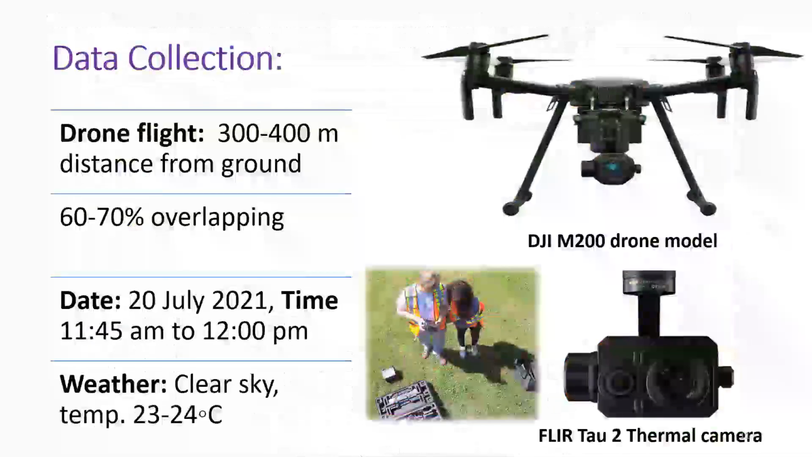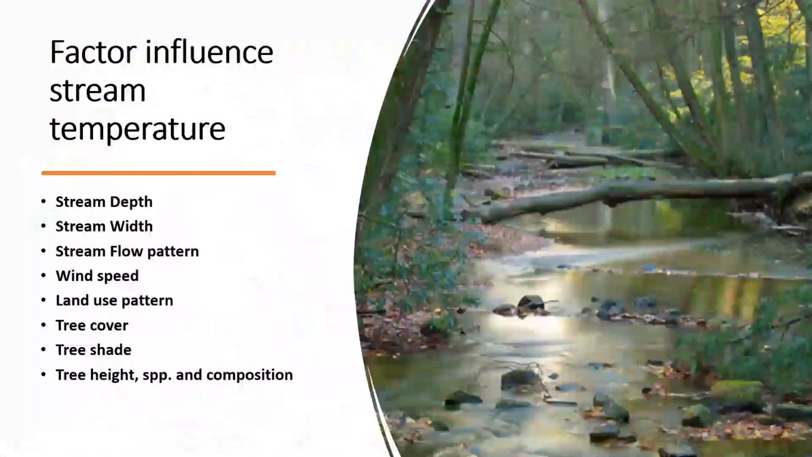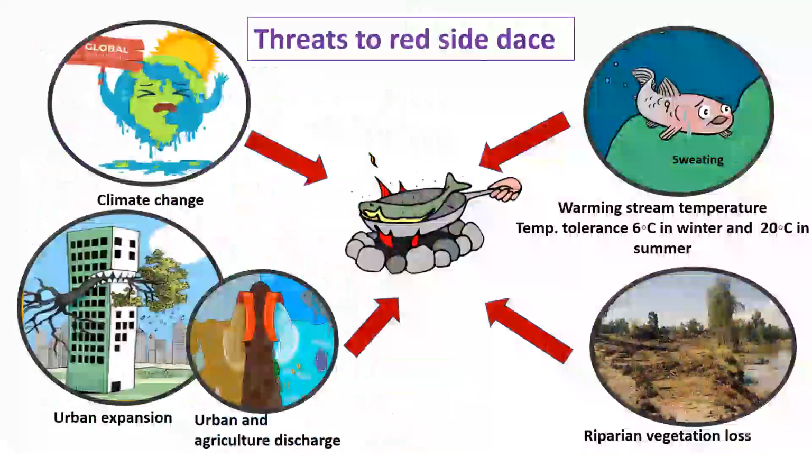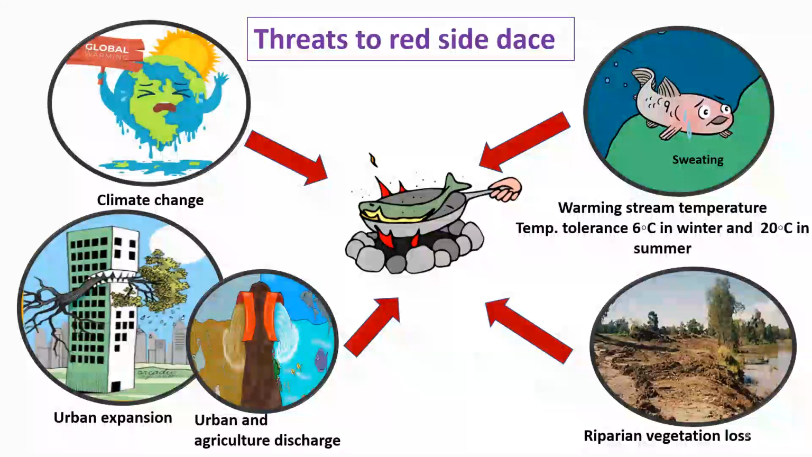So I found in the research done by Novel 2000 that thermal tolerance means the rayside dace can survive in the winter down to a temperature of 6, and in the summer they can survive when the temperature is 20. Okay, perfect. So it's just bounded around survival.